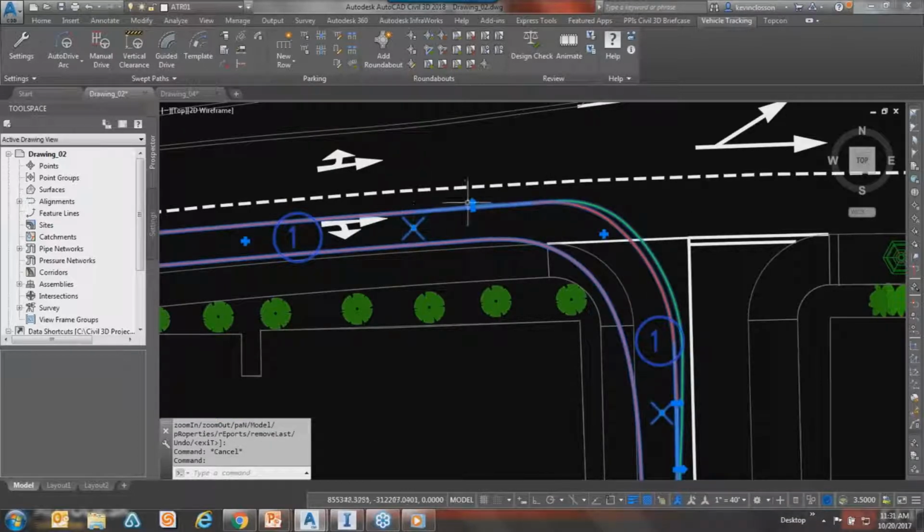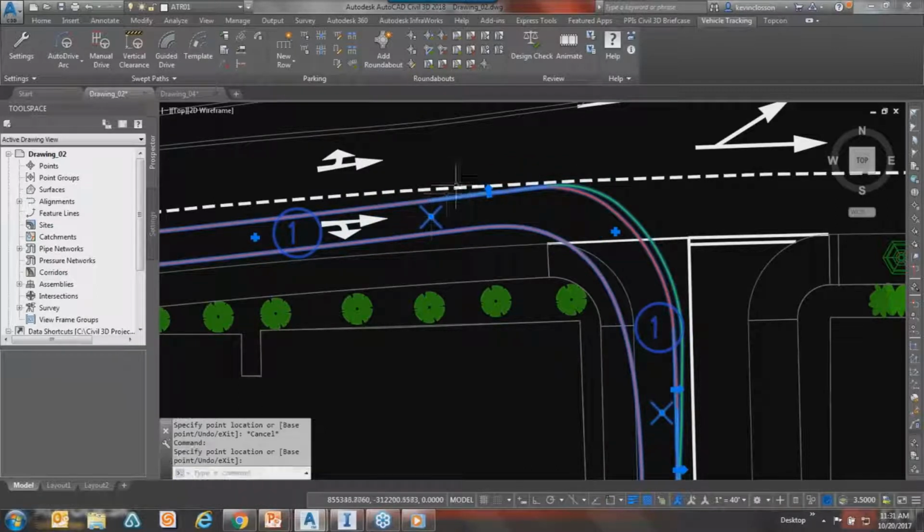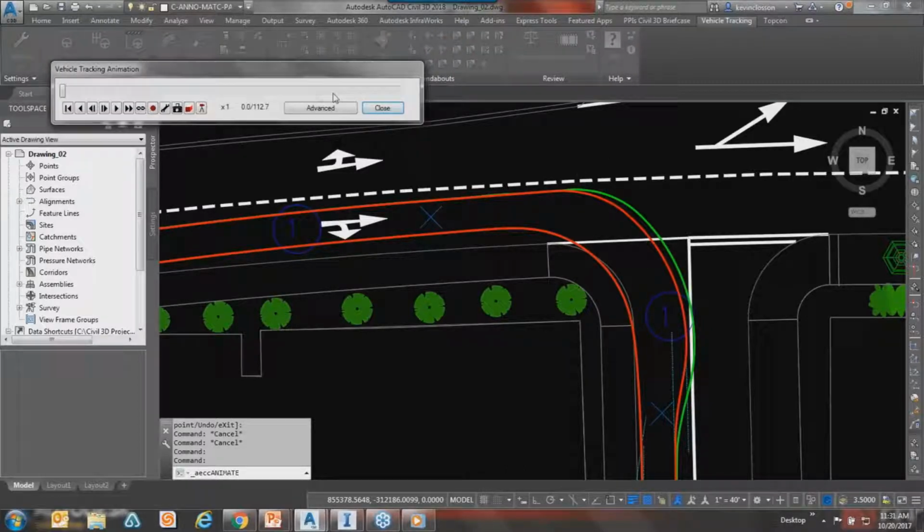I do have the ability to grab different grips. I can play with my turn widths. See how that's a ratio. I also have these grips that can hopefully get me around. Can I go over this center line? Who knows? Perhaps I need to pull this side, whatever. I'm just trying to match it a bit. And then after it's all said and done, I can actually hit animate.